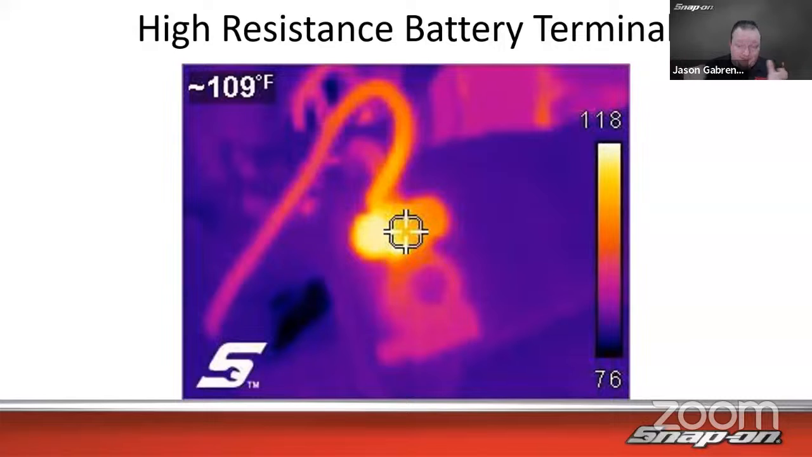So this vehicle had just gotten the battery posts changed, or maybe not just got it changed, but you can definitely see it's an aftermarket battery post, right? You got the post here, and then you got where the two screws that go and hold down the wire that goes in the two bolts. And you can see it's quite warm, 118 degrees in that section right there, 109 degrees right in the middle.